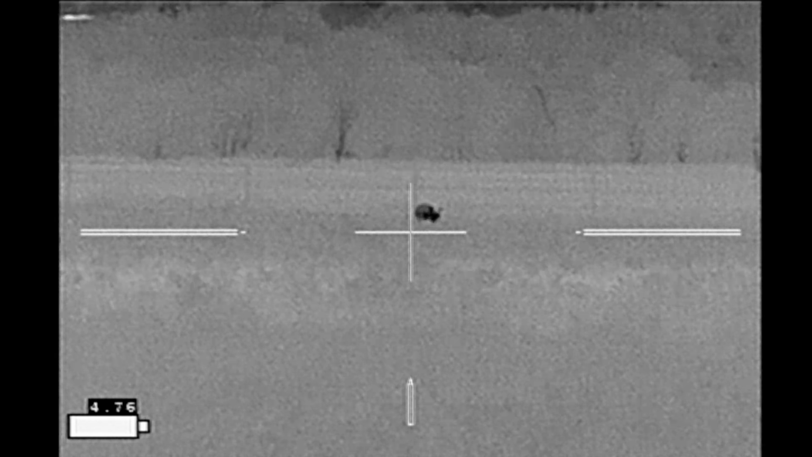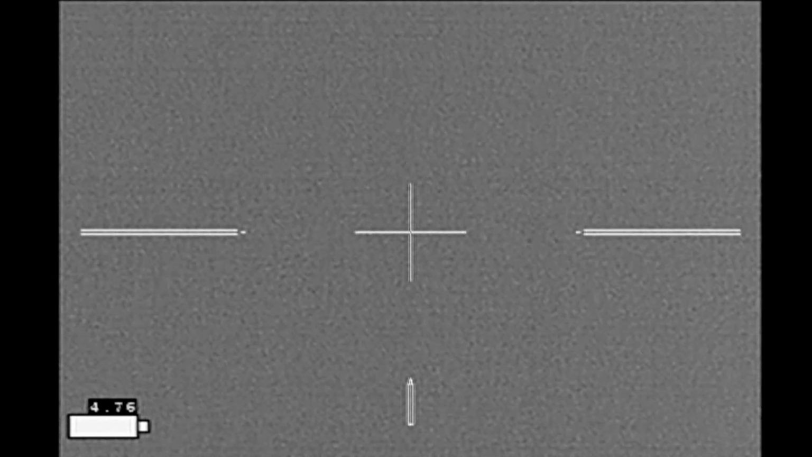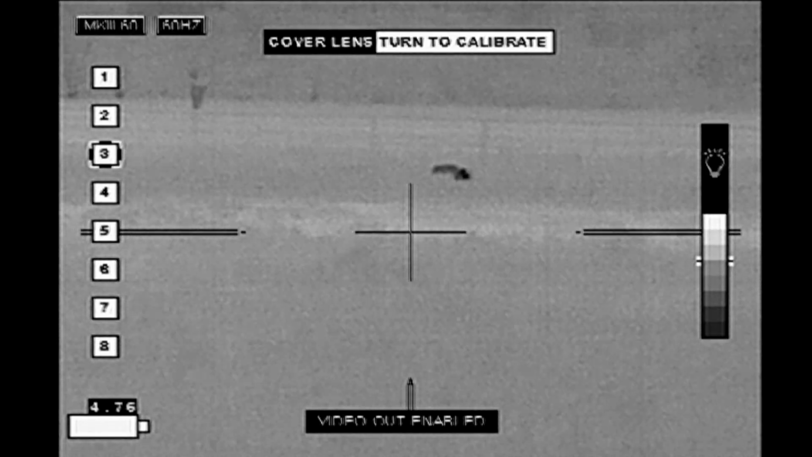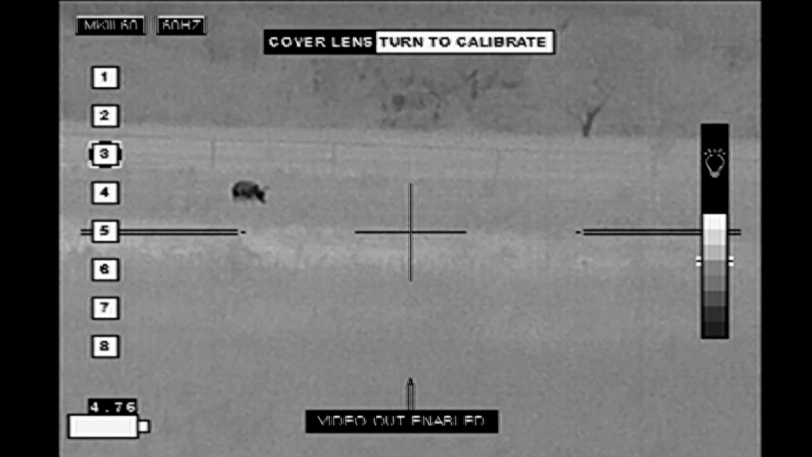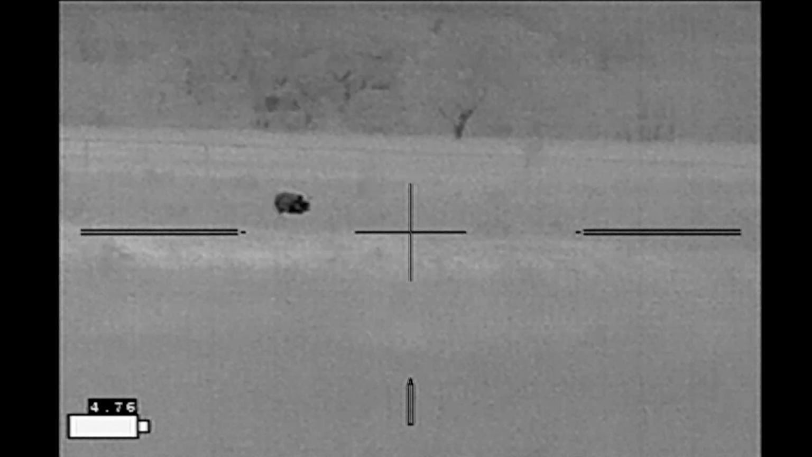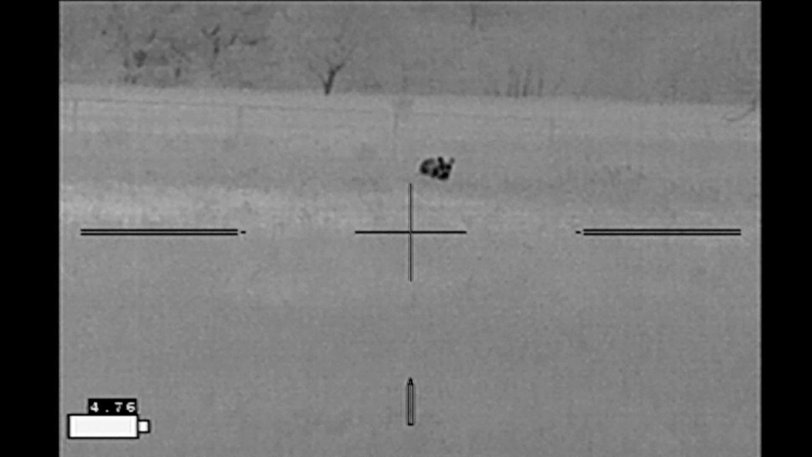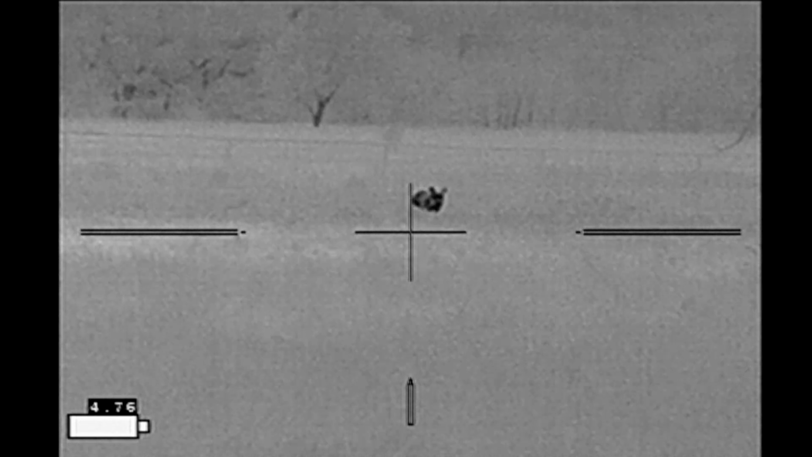As I watch the hog trotting towards me, I decide it's a good time to go ahead and nuke the scope again. And I'm just going to let it come on in. I've assumed that this is a boar. Usually boars are the hogs that travel by themselves and not sows.